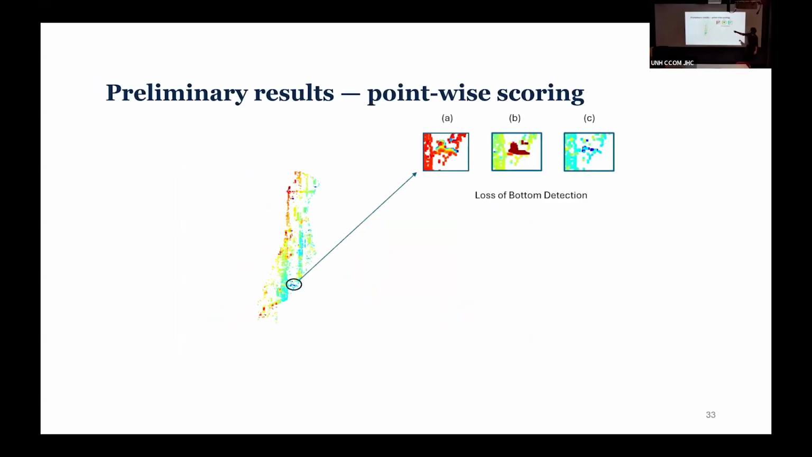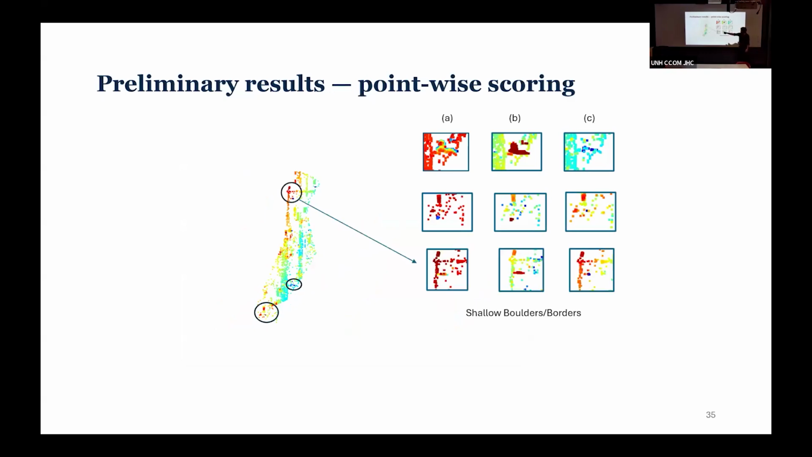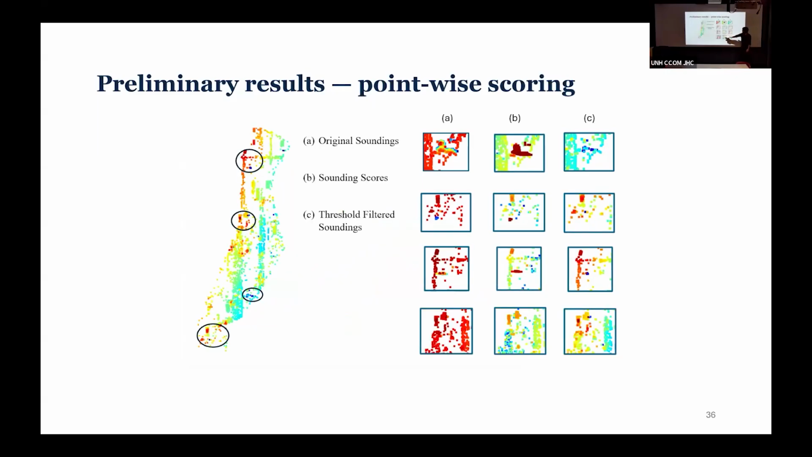For example, we have loss of bottom sections. Those points that constitute the loss of boundary detection have a very high loss, and we're able to identify and clean them out with a simple threshold. Deep artifacts, for example, shallow boulders and borders, areas of very rough terrain, very noisy data, and these are shallow artifacts. The cool thing about this is we're able to show that the network's also not biased to what noise should be. It's not saying that shoal points are noise. It's not saying that deep points are. It's not biased by depth itself.